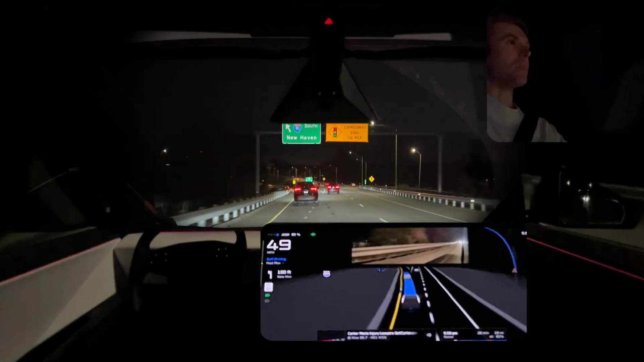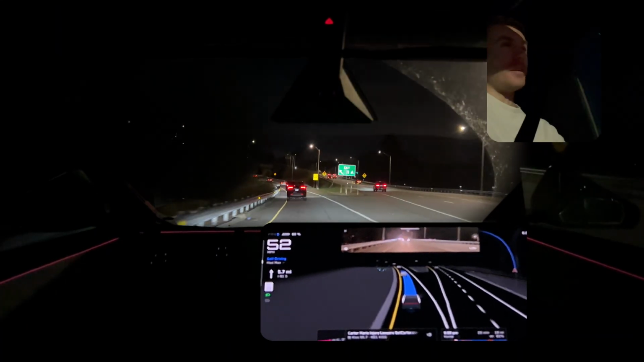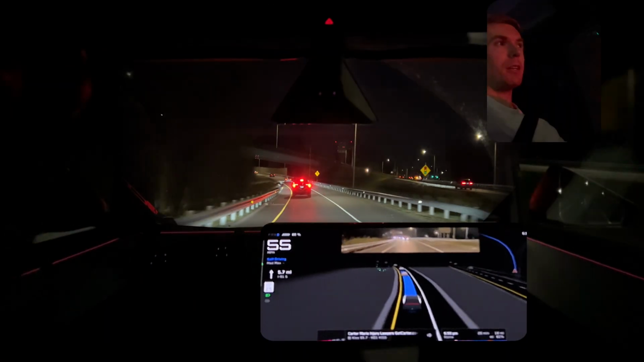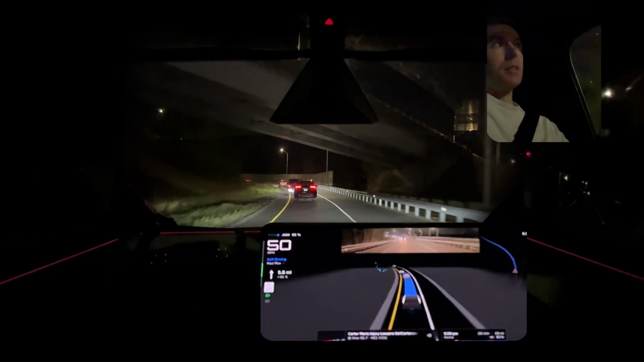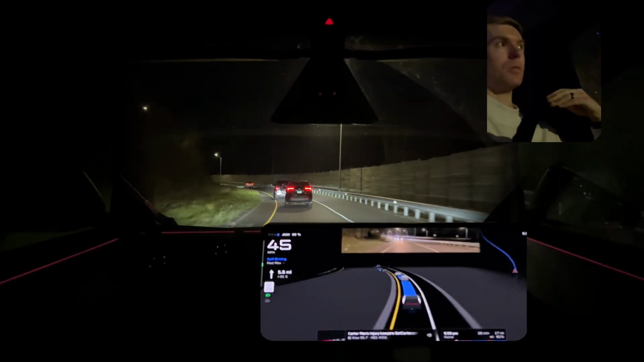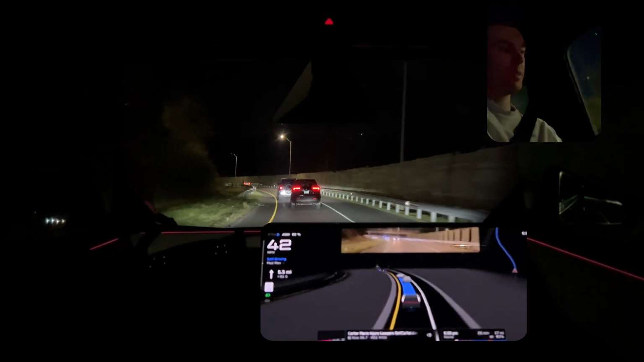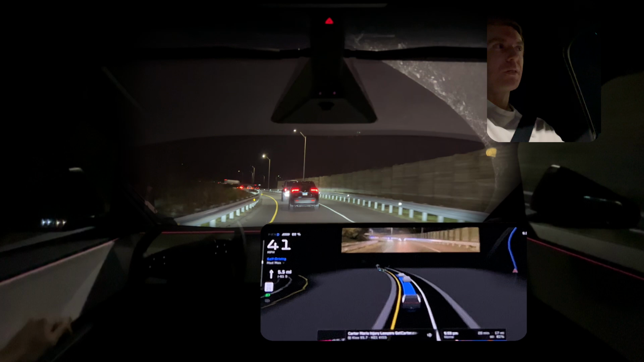26 minutes to go. Yes, I'm just thinking about how many Model Ys come off the line from Austin, Giga Texas. Seems like it would be easy for Tesla to just cross and exceed Waymo's taxi count.